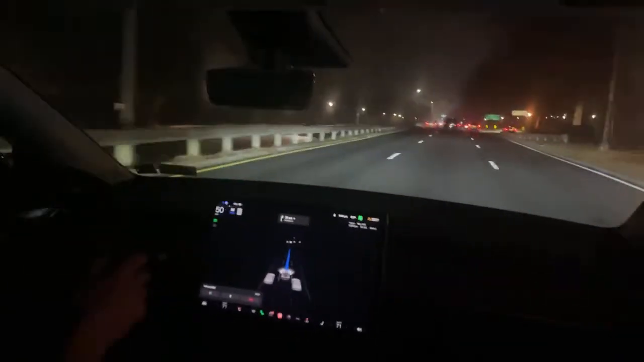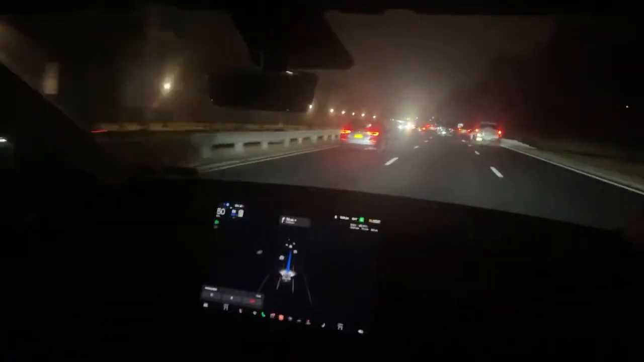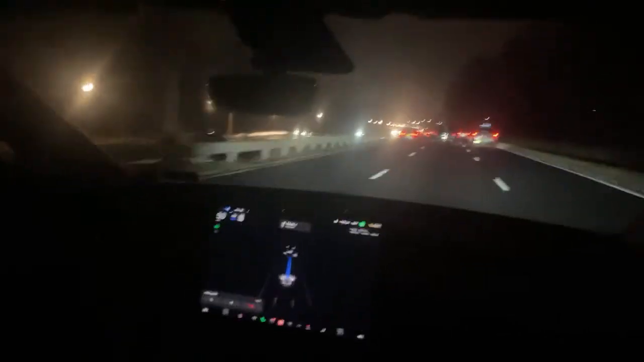So that's a big deal for me, because if this is going to be about the future and it's going to be about vision, I want the best cameras possible. This way they can see the furthest distance and be able to handle all of the computing that goes into full self-driving.